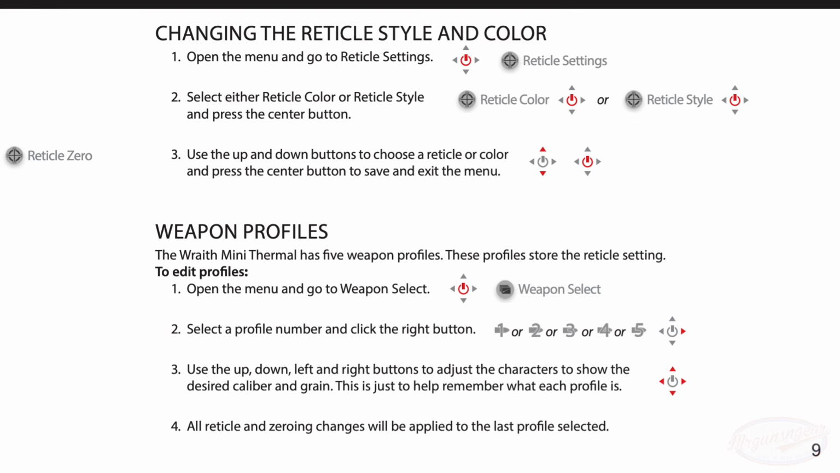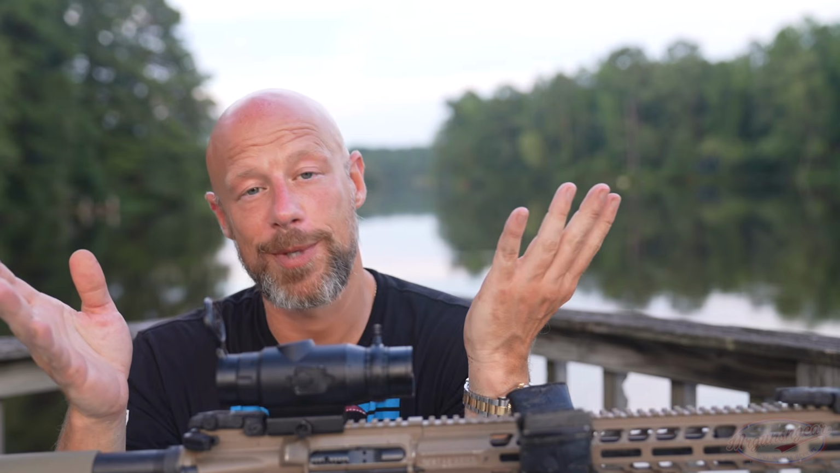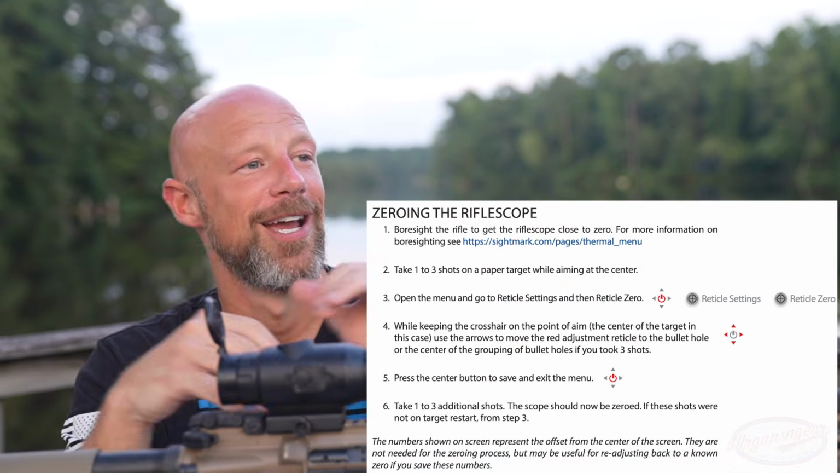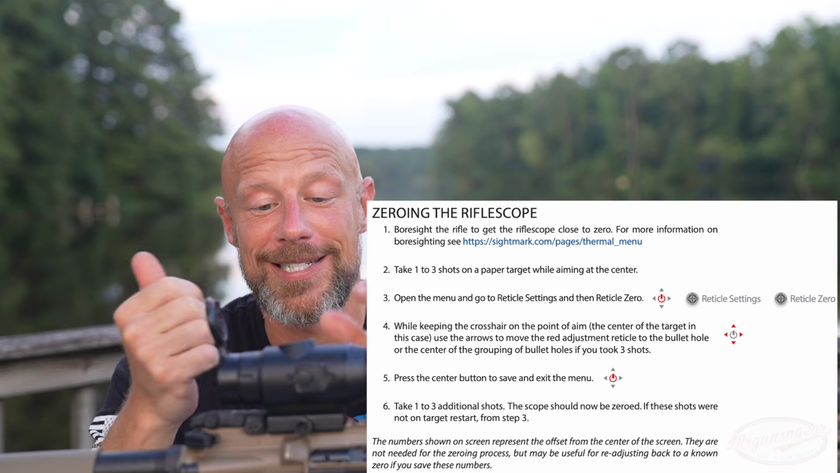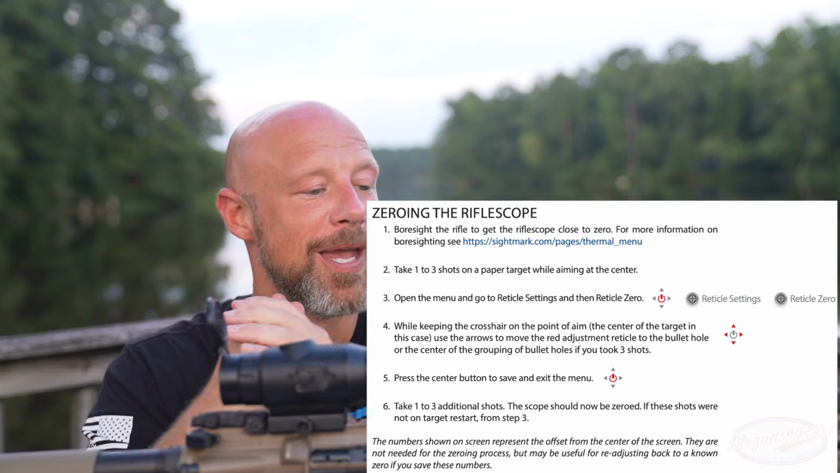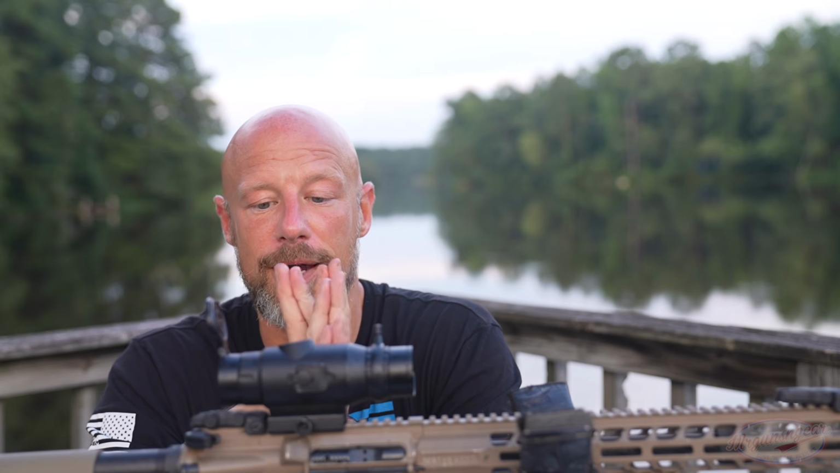One thing that's cool about zeroing any type of digital optic, whether it be thermal or night vision, is that it's generally speaking much easier to do than a traditional rifle scope. So you can basically just take your shot, see your shot, and then digitally move your reticle right over to it, and it's zeroed. So that's about as easy as it gets. I know you can do that with a conventional scope, but I'm telling you, it's easier on a digital scope. So there is that. This thing is rifle rated up to .308. So basically anything that you're going to want to take game in North America with in terms of caliber, it should be able to handle just fine.